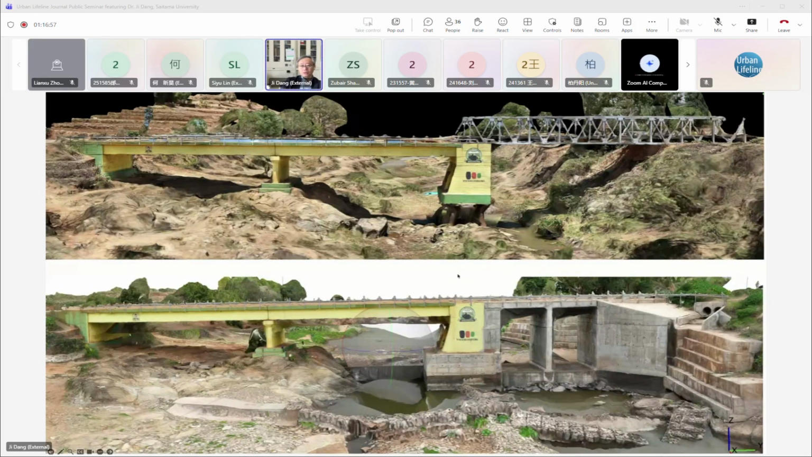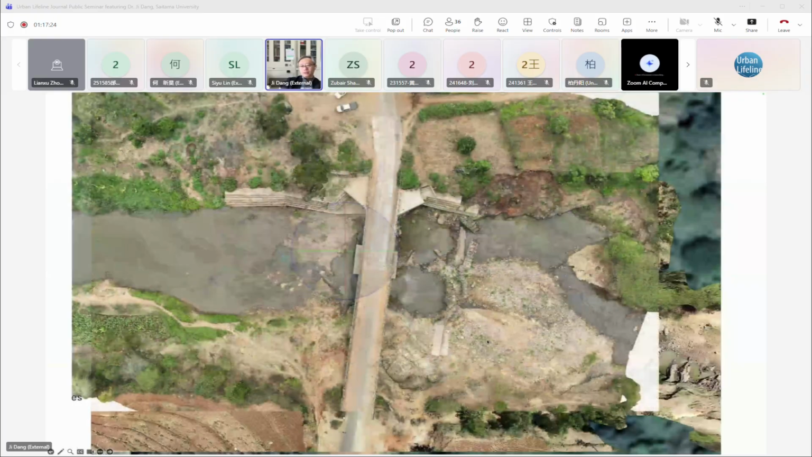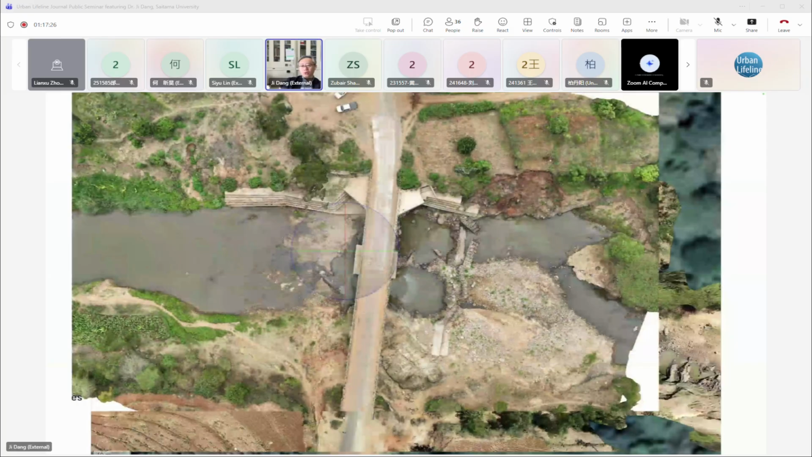And so we use a 3D model to reconstruct the bridge to detect the erosion of the bridge. This is another bridge with erosion scoured by heavy rain. You can see the foundation was exposed, and then we have a 3D model and reinforced it. This is before the reinforcement, and this is after the reinforcement. So we use